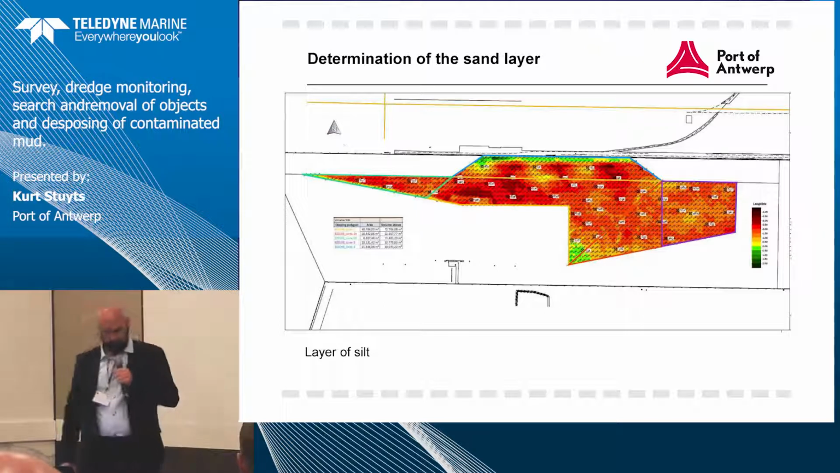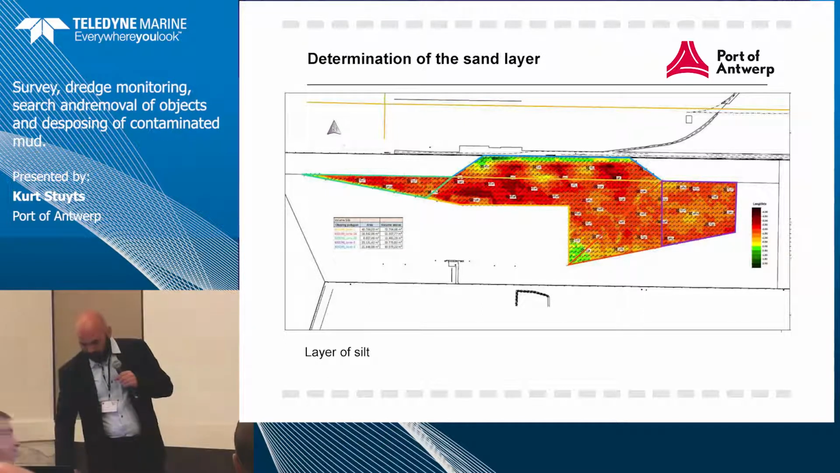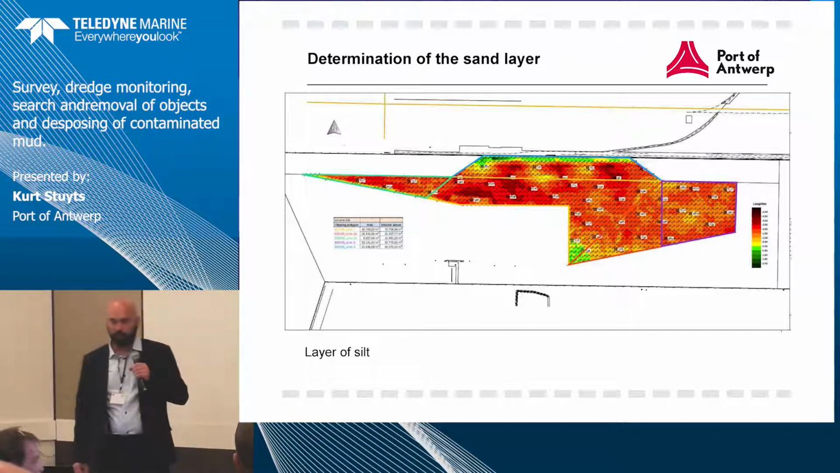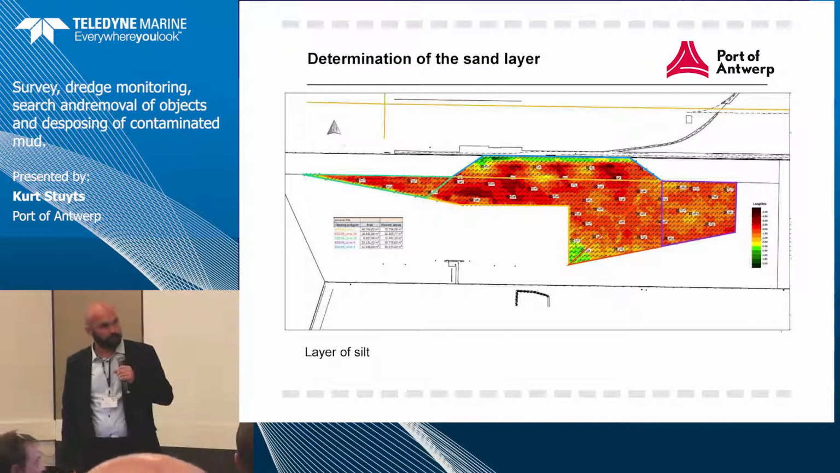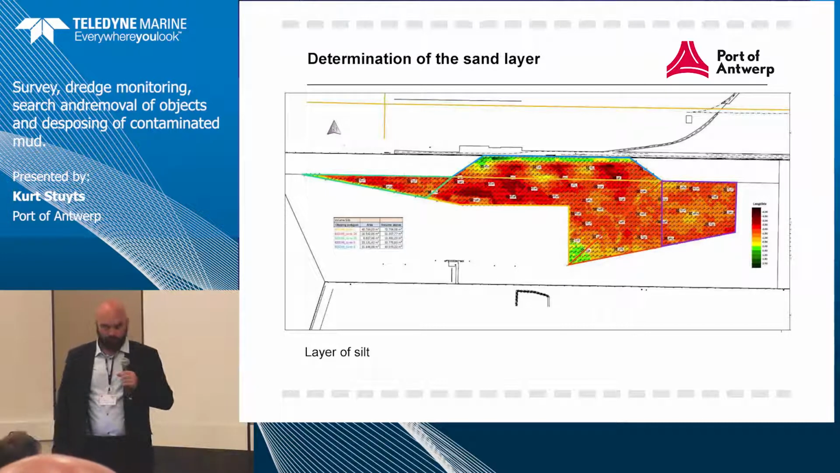So this was the difference model that we made for the sand and silt, the difference from our survey to the layer. So we got a volume of how much silt we were going to dredge. And then we did the same study for the sandy layer, to where we theoretically wanted to go to deepen the dock. So it's all studied in advance. Of course, yeah,